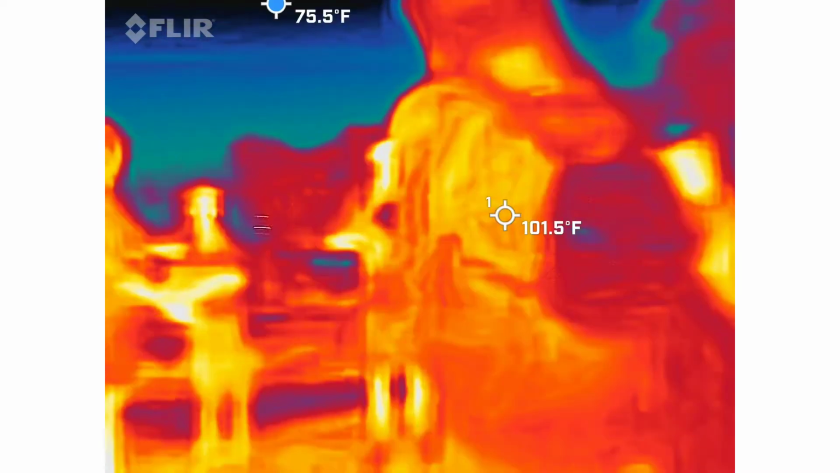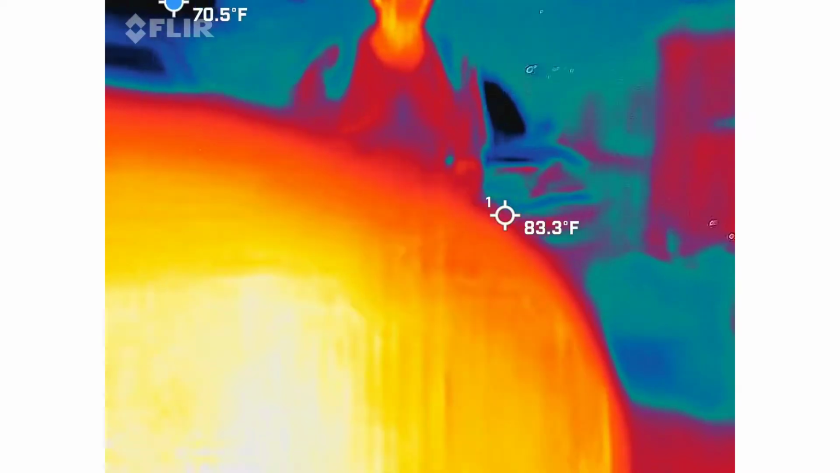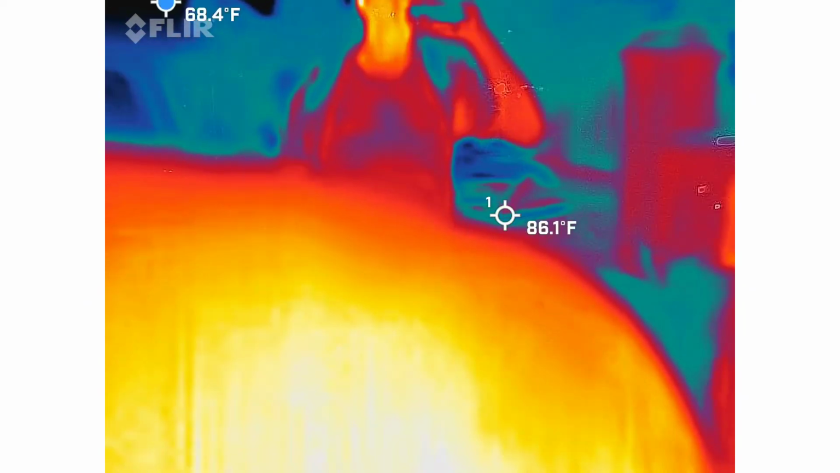Travis, do me a favor. Yep. With your camera, hit that orange square, and then give. They're probably going to be a little bit off of where we just were. Okay, it's back on now.